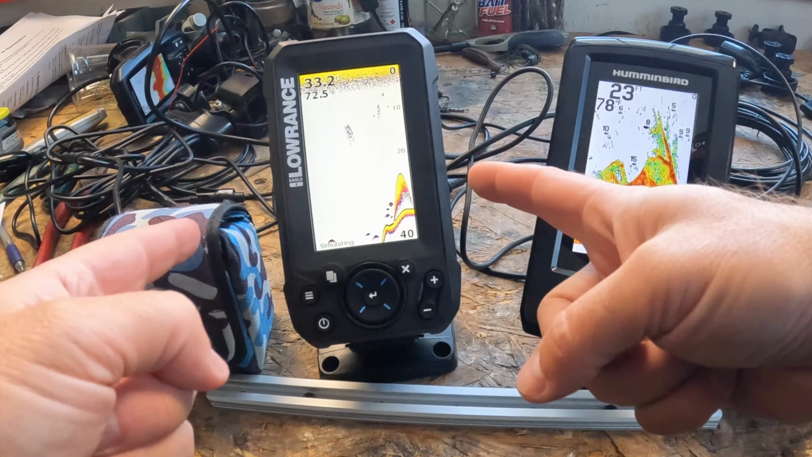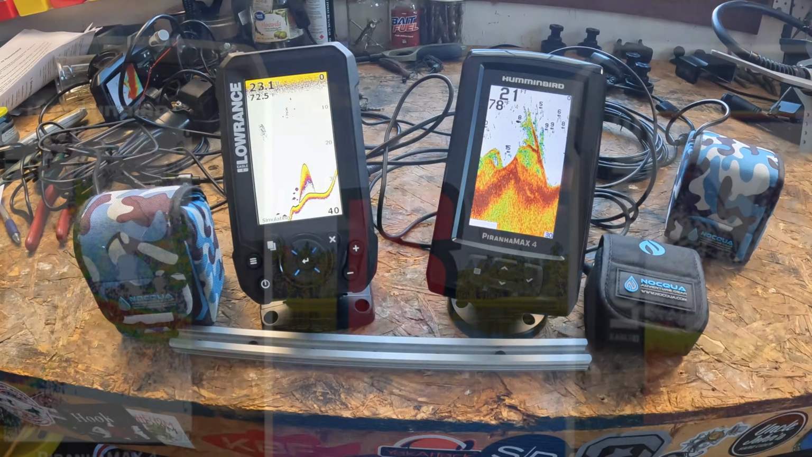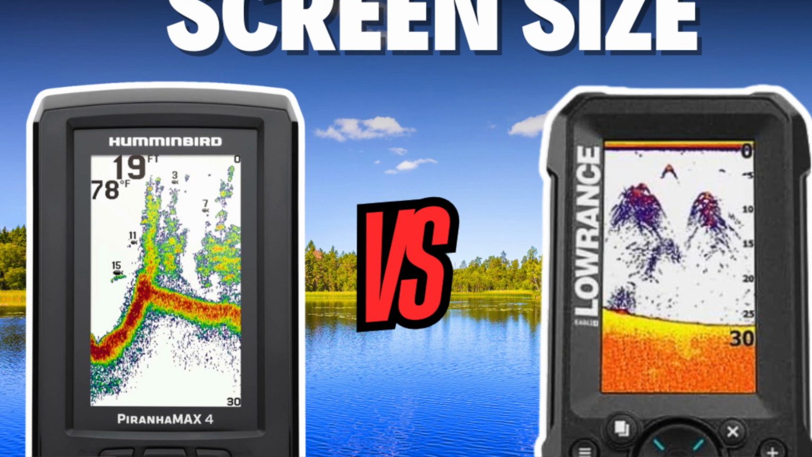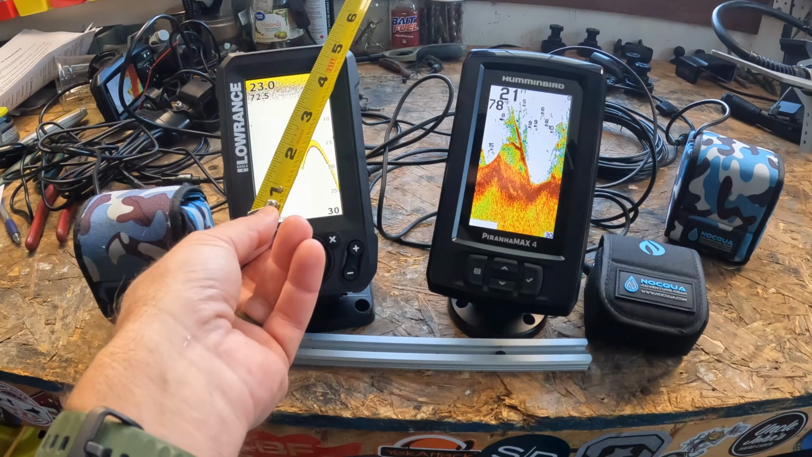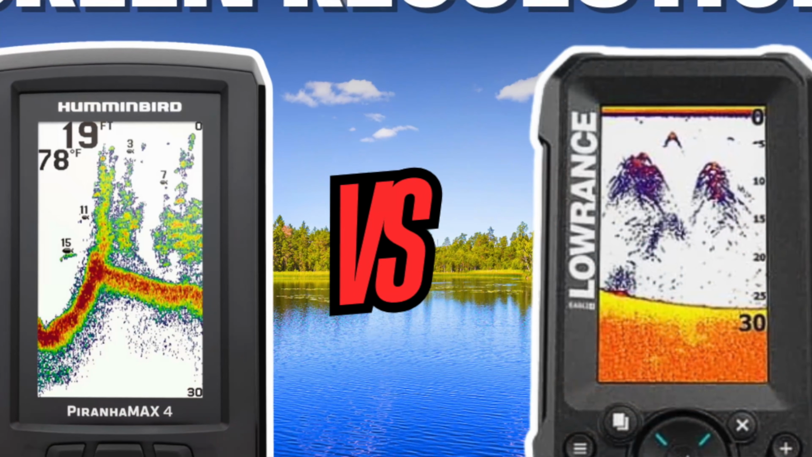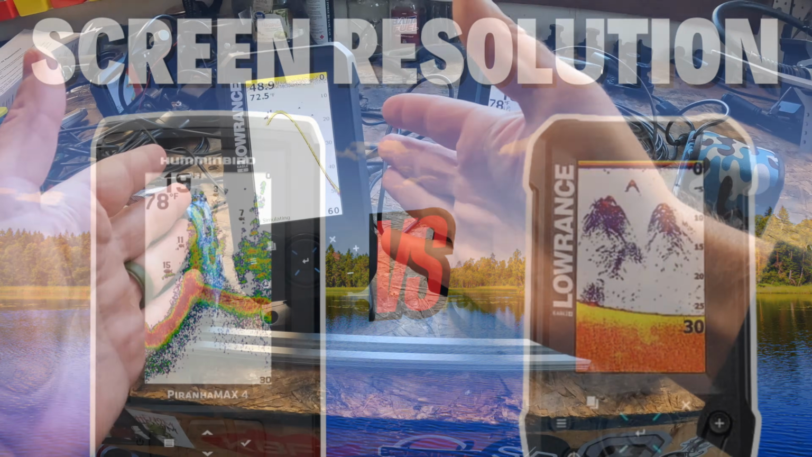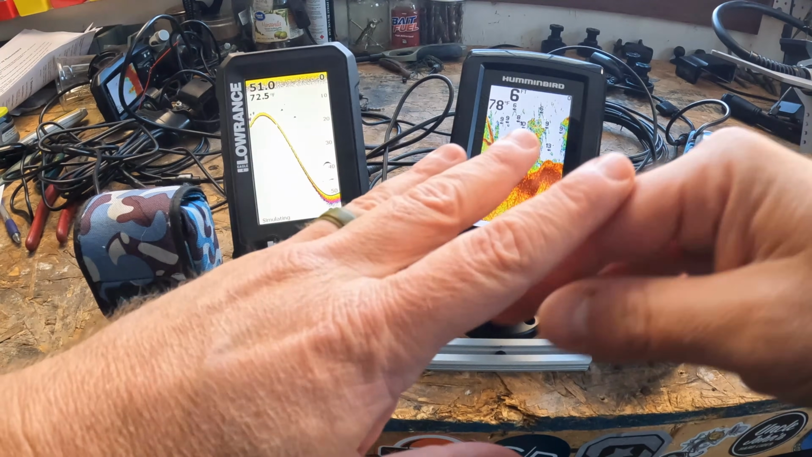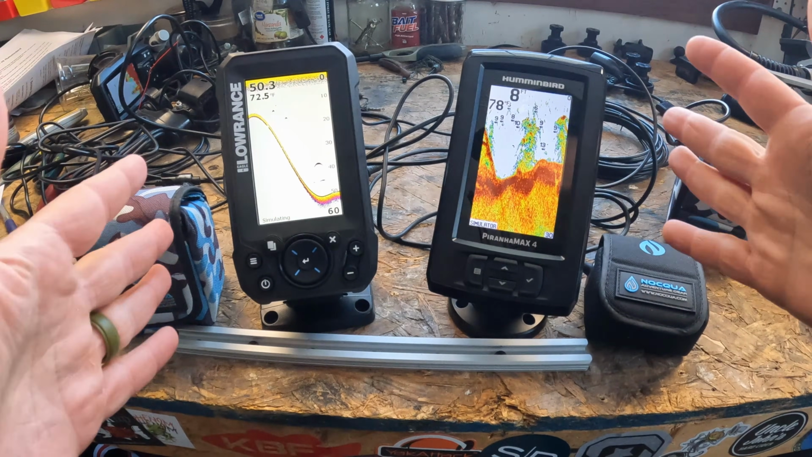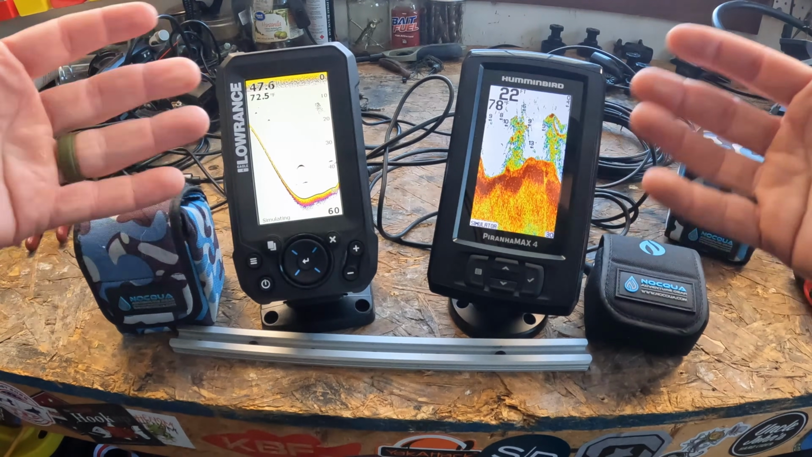So you have the Lowrance Eagle 4X on the left and the Humminbird PiranhaMAX 4 on the right. Let's talk about the thing that you're staring at all day long. Let's look at the screen size. These are going to come in at 4 inches on both of them. Now, also let's talk about the pixels. The resolution is going to be 480 by 272 for the Lowrance and 480 by 272 for the Humminbird. So no difference on screen size or resolution or really bulk size of both of these units. They're both coming in roughly the same.